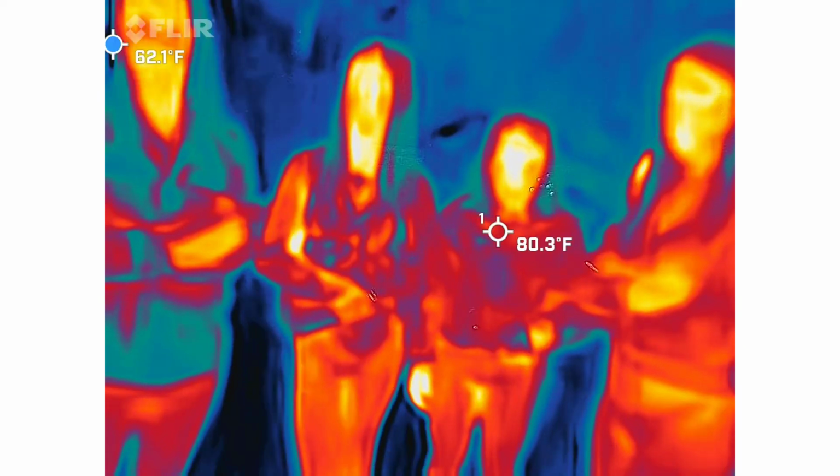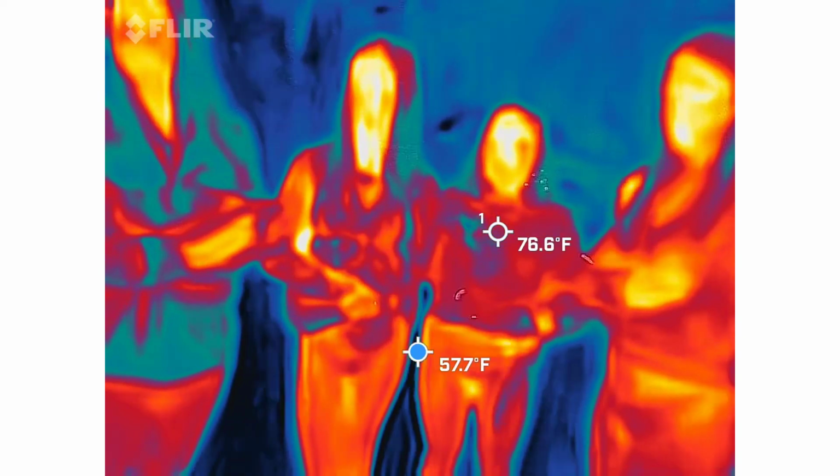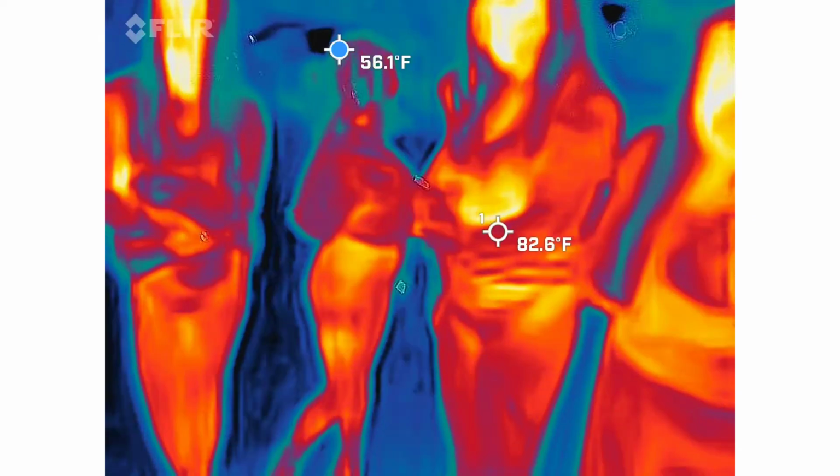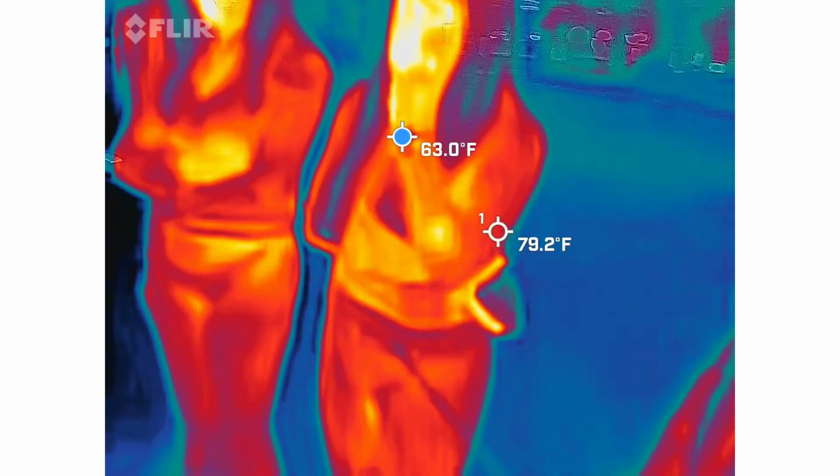Was that the one earlier? It appeared in frame and disappeared in frame. That's why I said, oh shit, we got... He saw that. Yeah, that was a definite. I'm so glad he was recording, because that's actually a really good one. So back to the story.